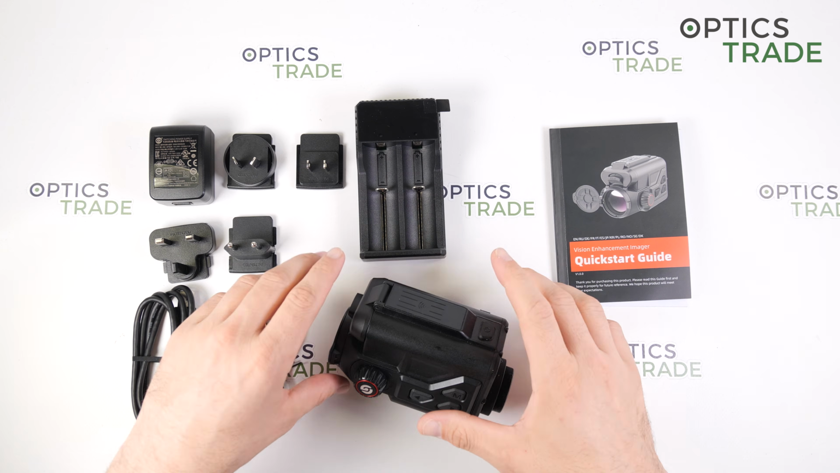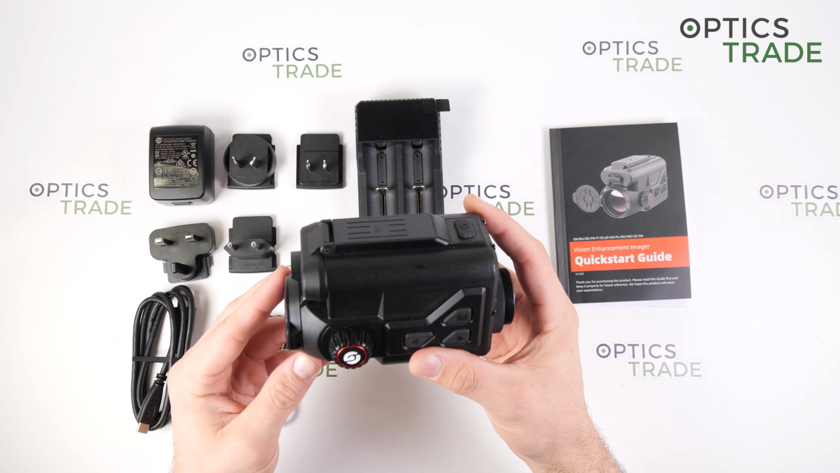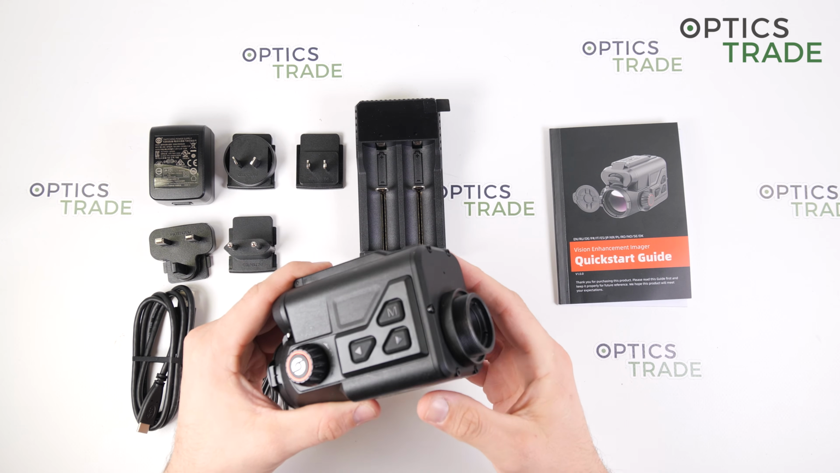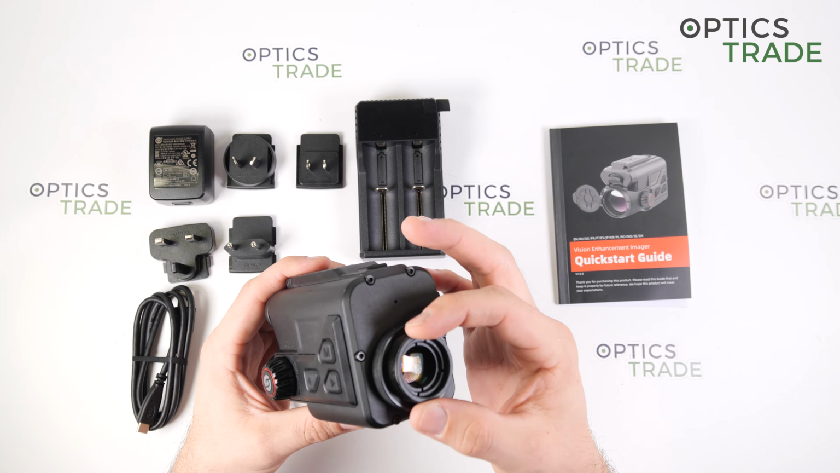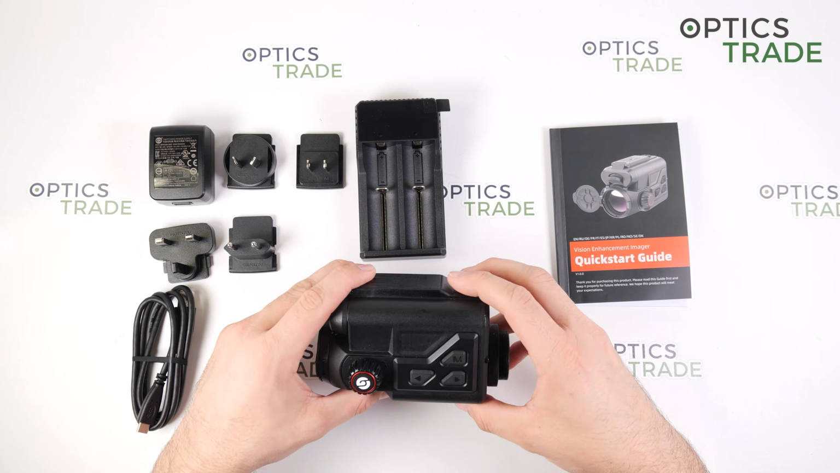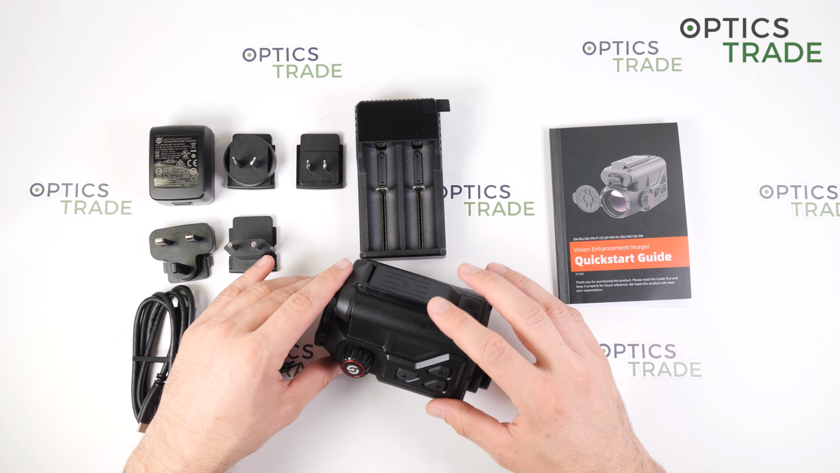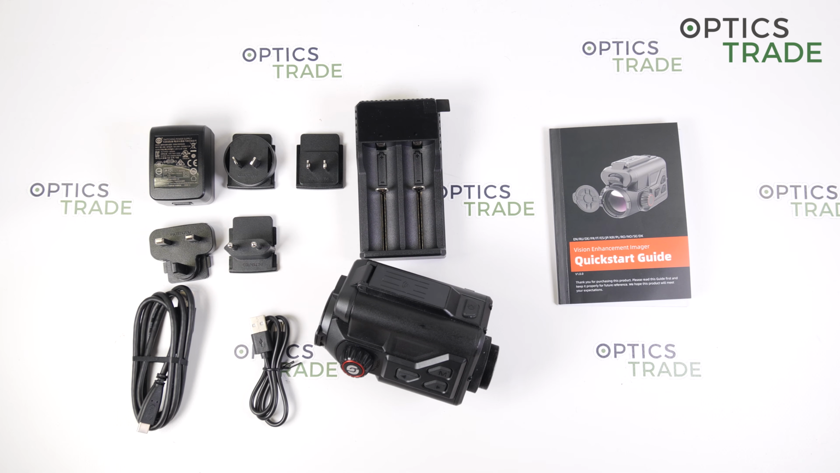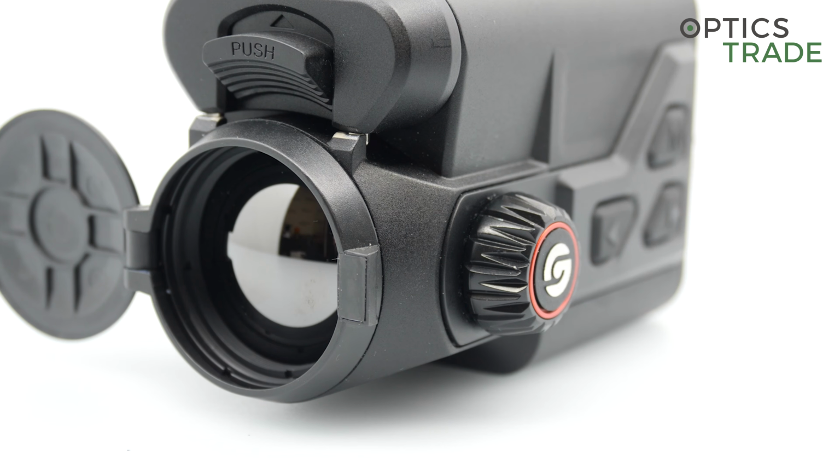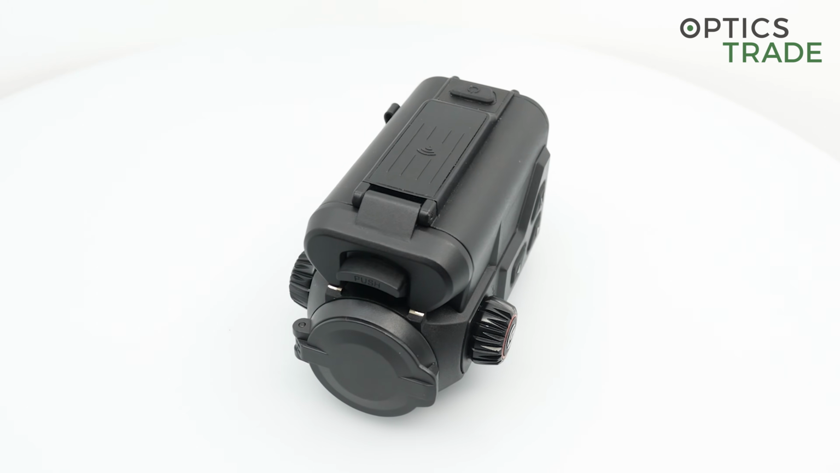The second one is the size and weight. It is a very compact and lightweight build, and again, the mounting or the low profile of the device is also a really nice feature. Then the overall finish of the device, it is very ergonomic, especially if you compare it to the previous TB series.